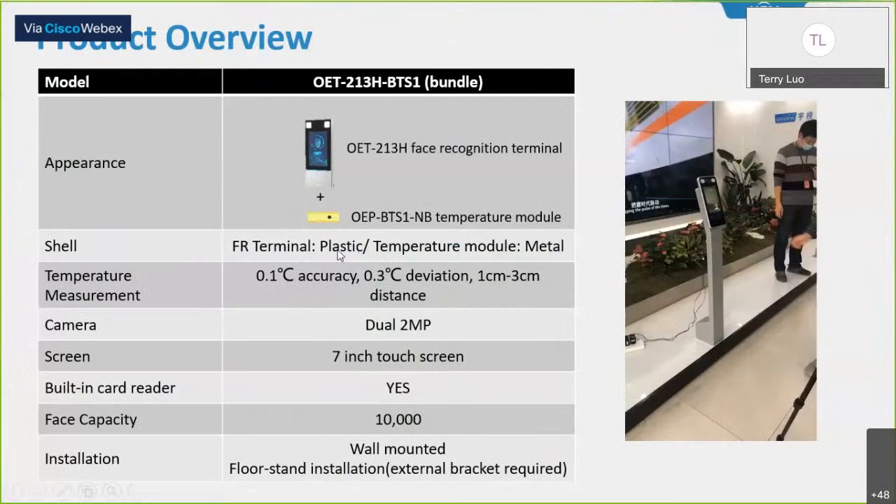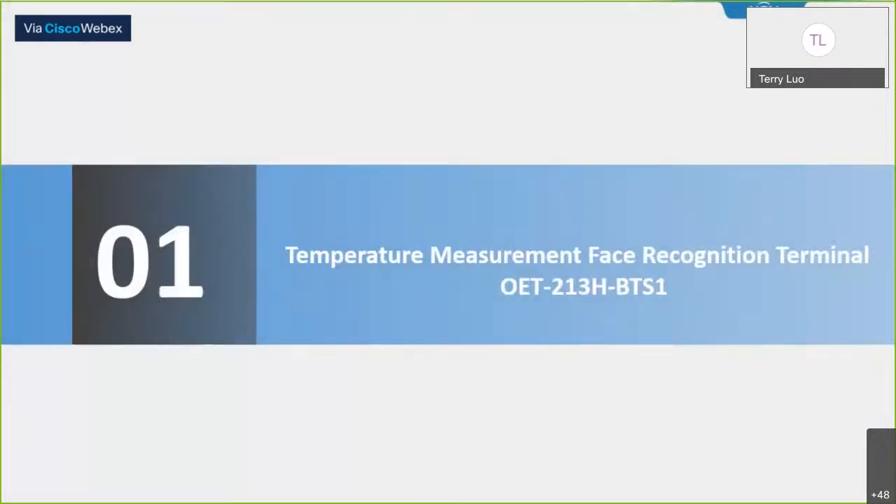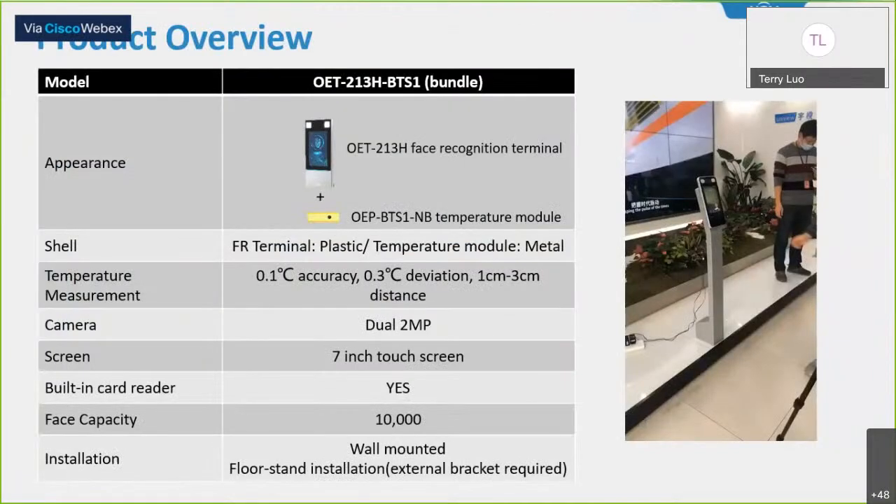Let me introduce these one by one. So let's go to the first. As you can tell from the name, it's a temperature measurement face recognition terminal. It's a bundle of a face recognition terminal and the temperature measurement module. The terminal has two 1080p cameras to capture the face and a 7-inch LCD screen, so it can display all the face and the temperature info directly.